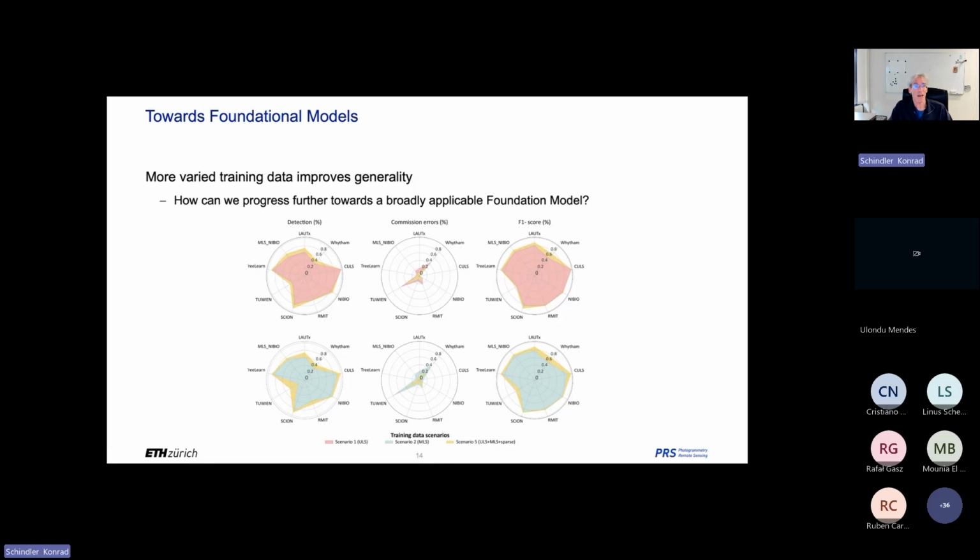And then having seen that, making it bigger, making it more varied is actually beneficial. It helps every individual task as well.